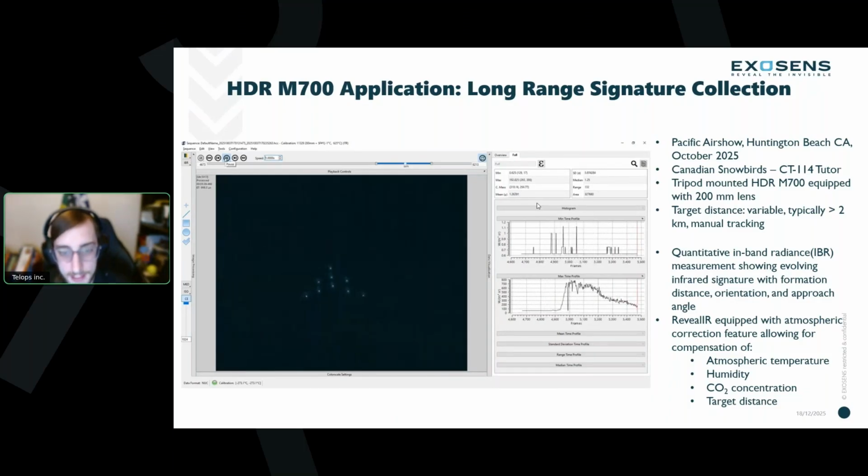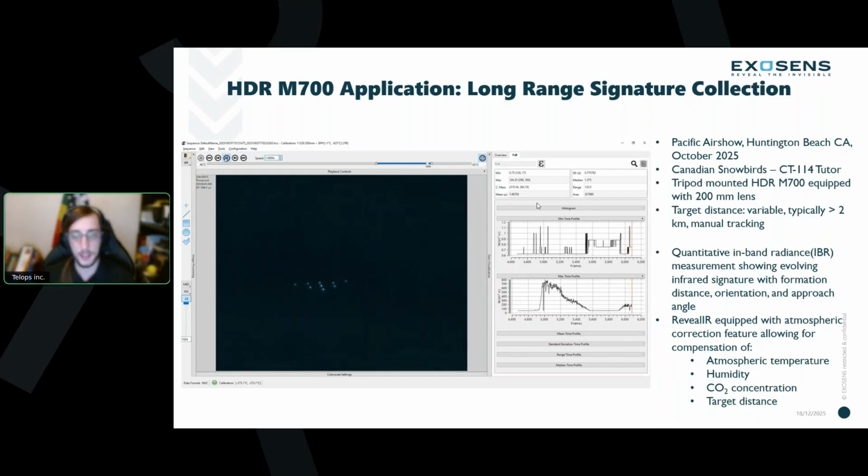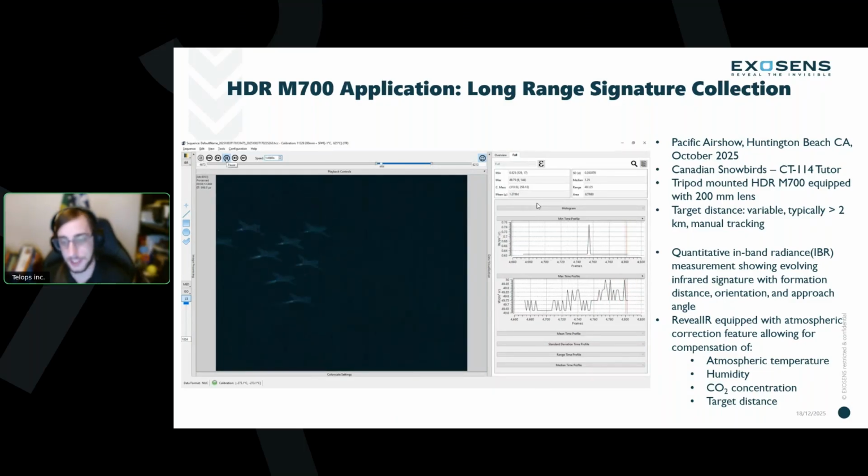So we're displaying the data now in in-band radiance instead of temperature, but what you can see is the evolution of that radiance profile through different orientations and angles of the plane as they move away from us, as they move up and down, as they do their aerobatics. It is truly impressive that we're able to see all of this, whether it's the peak intensity levels when they are pointed away from us and we're looking directly down the exhaust in the engine bay, or whether they're pointed away and they're doing their loops in the air.